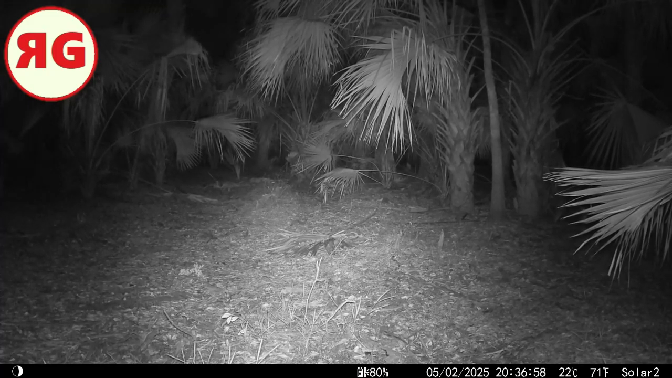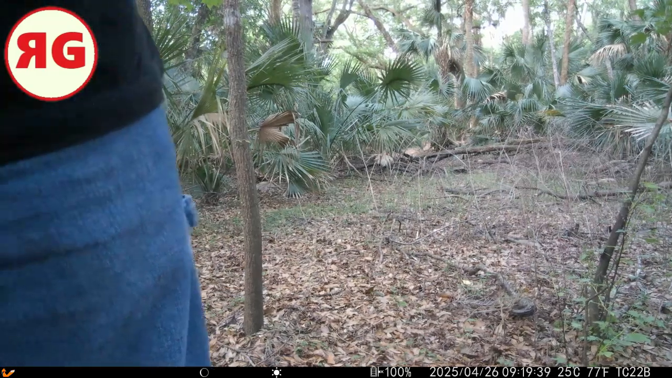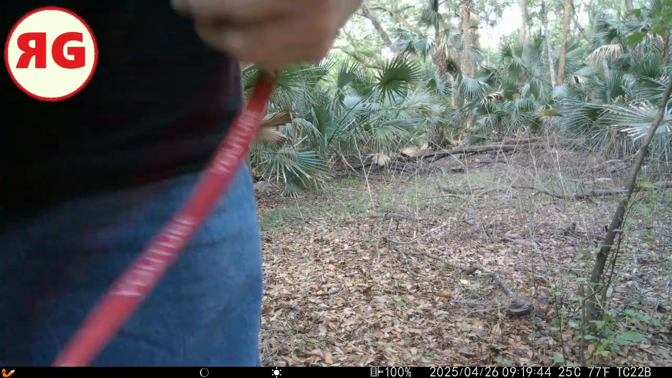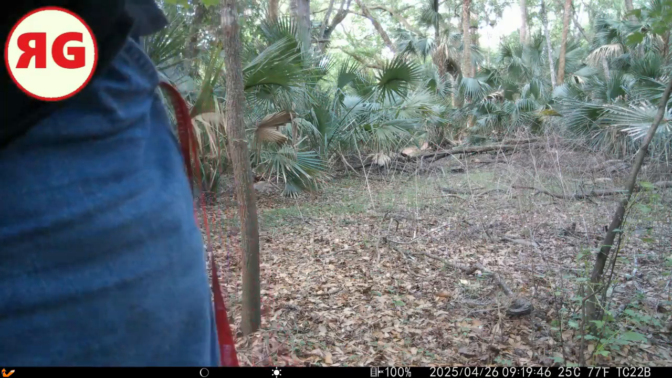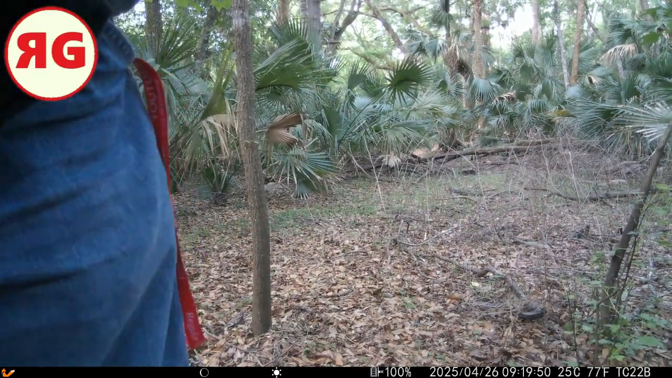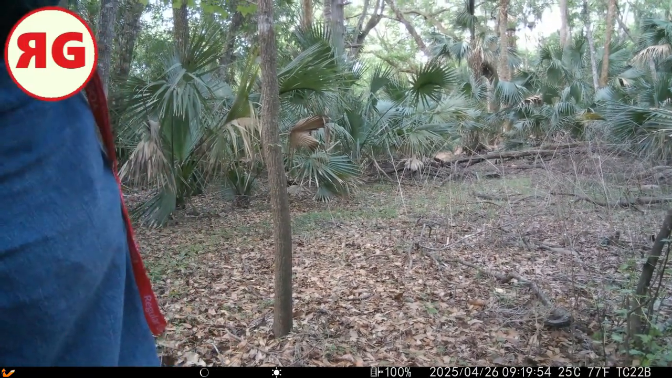Coming up to our second location, this is going to be not far from the trailhead. Not far at all. And I'm showing me on there to give you a sense of scale for the location.